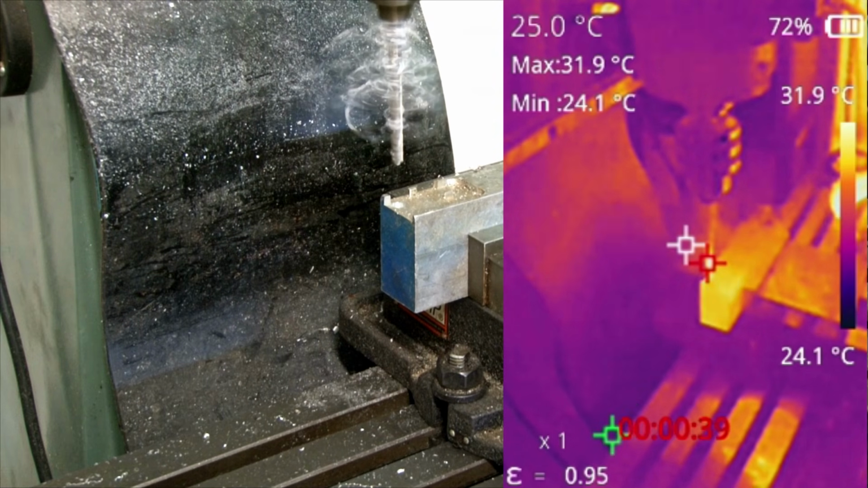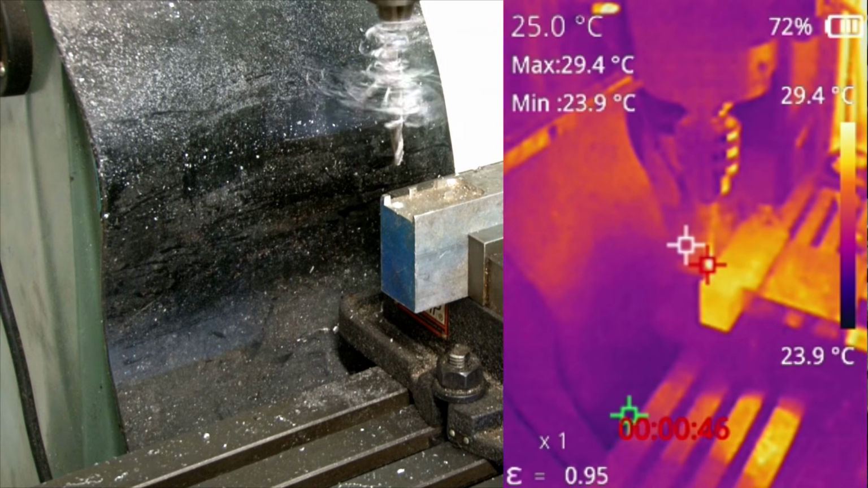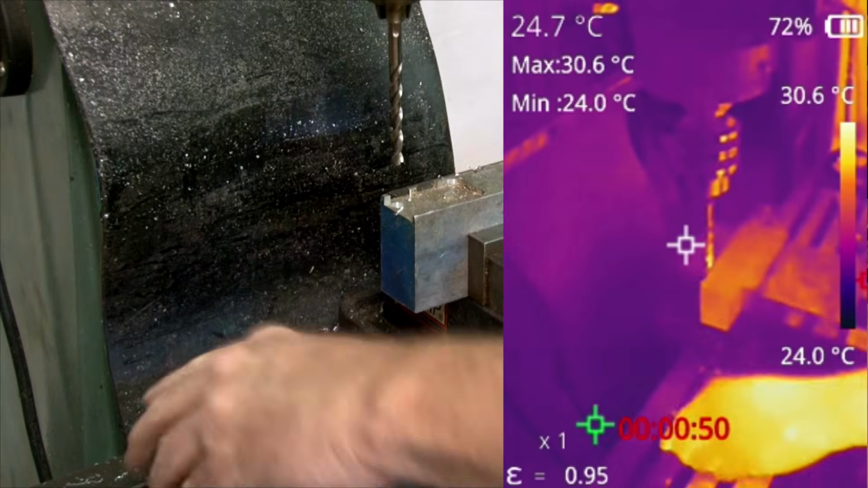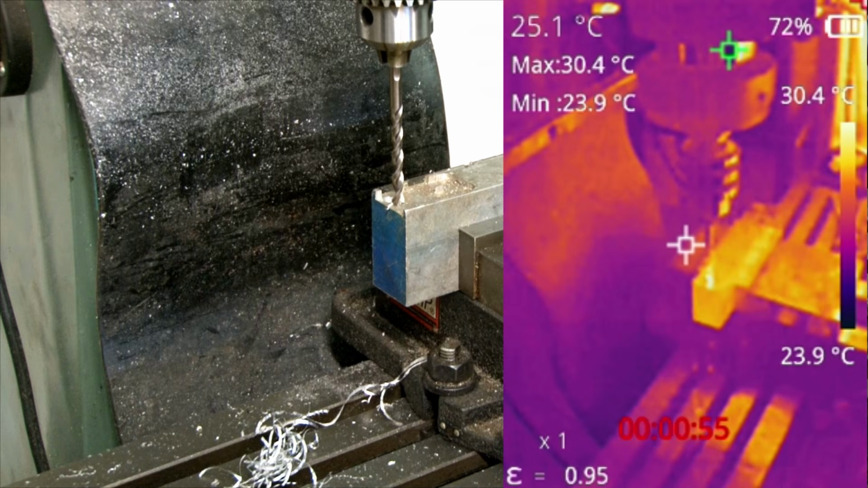Looks like the camera is saying that the hottest part of this picture is the tip of the drill, which makes sense. It's a smaller piece of metal than the part we're actually drilling. I'll just go ahead and clear some of the aluminum away from it, and we'll move it to another spot.